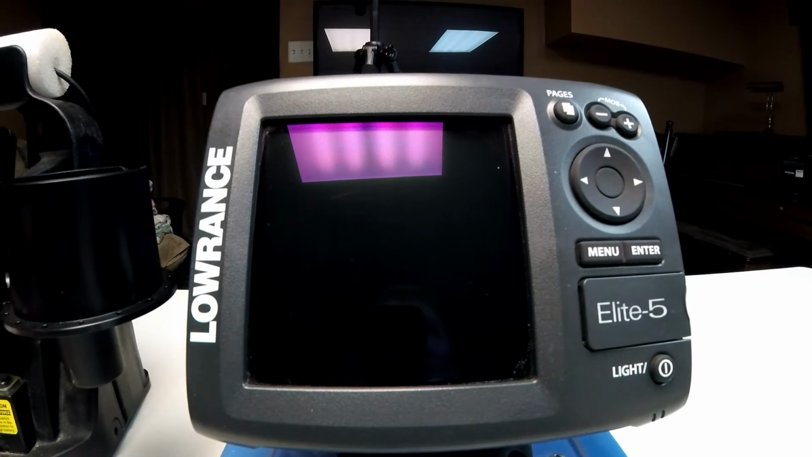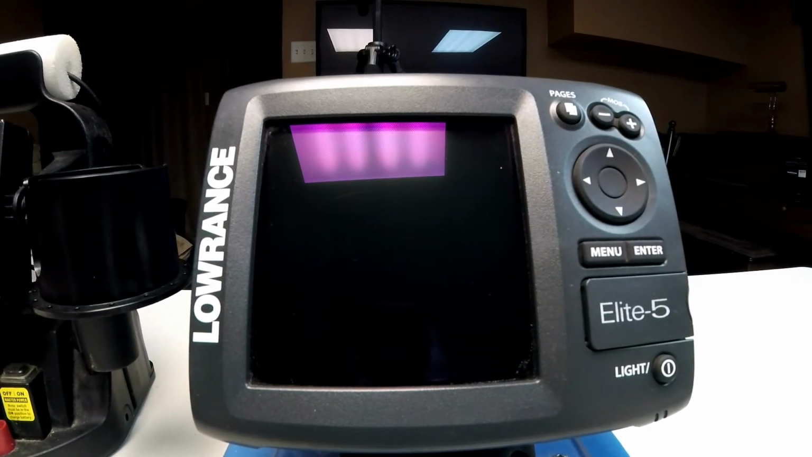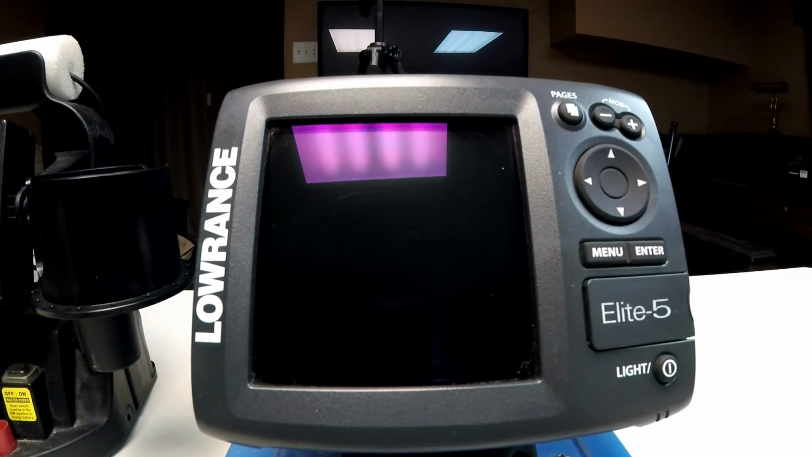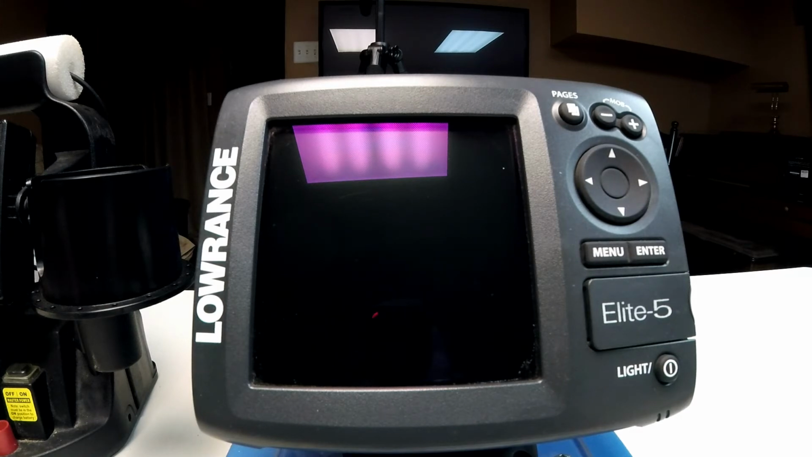Now, as far as LCD units go, there are a lot more choices to make in LCDs. On the lowest end of the scale, you have the Garmin Striker 4 unit, which you can generally pick up in an ice pack right around a couple $100. Sometimes you can pick one used even less than that.